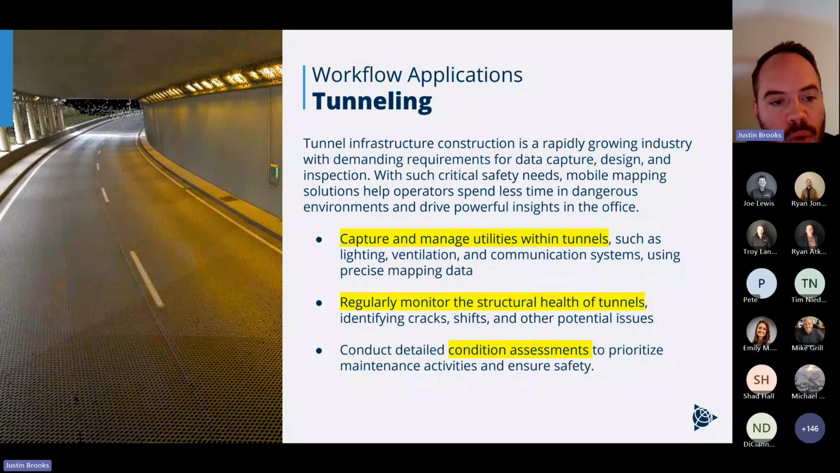And this is where it gets really important, guys, to use some of those quote unquote optional accessories I was mentioning with GAMs and DMI. It'll really help you in these types of environments where you have no GNSS whatsoever, right? So then you're going to really rely on the IMU, and how you set up the project goes a long way.